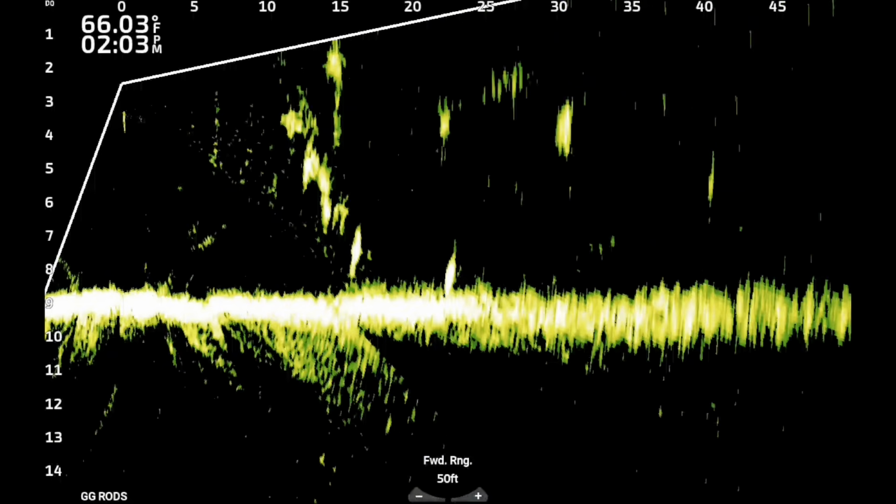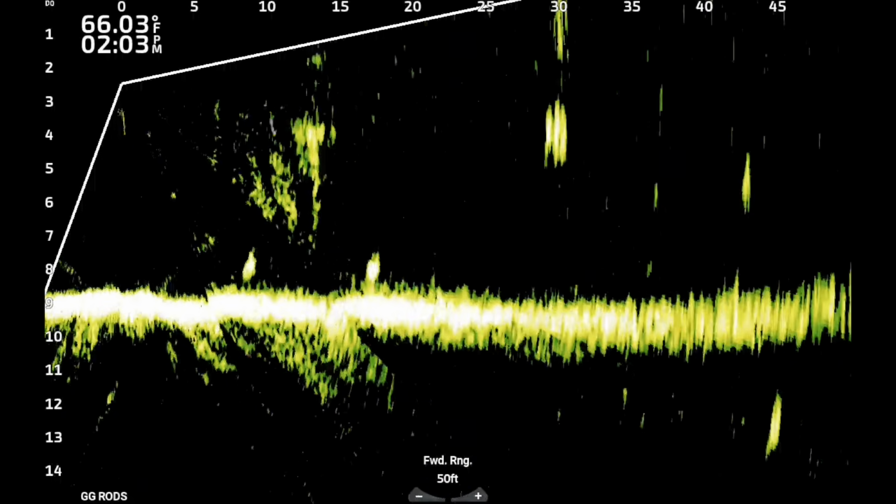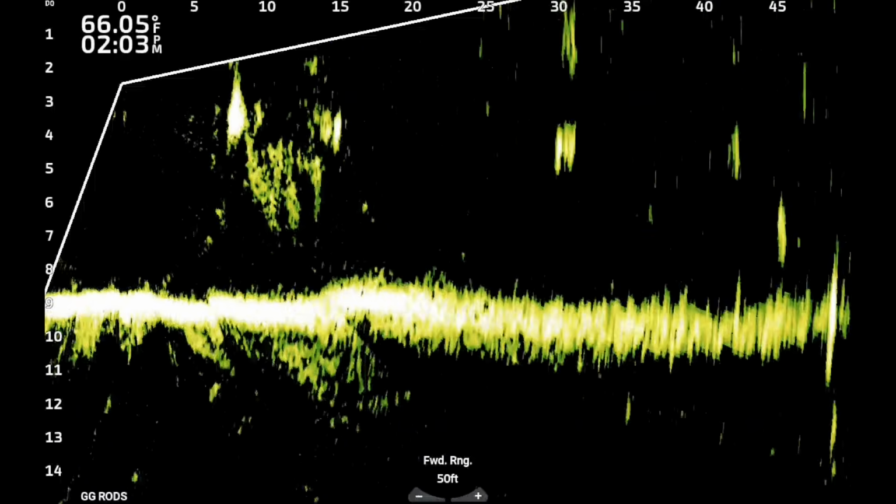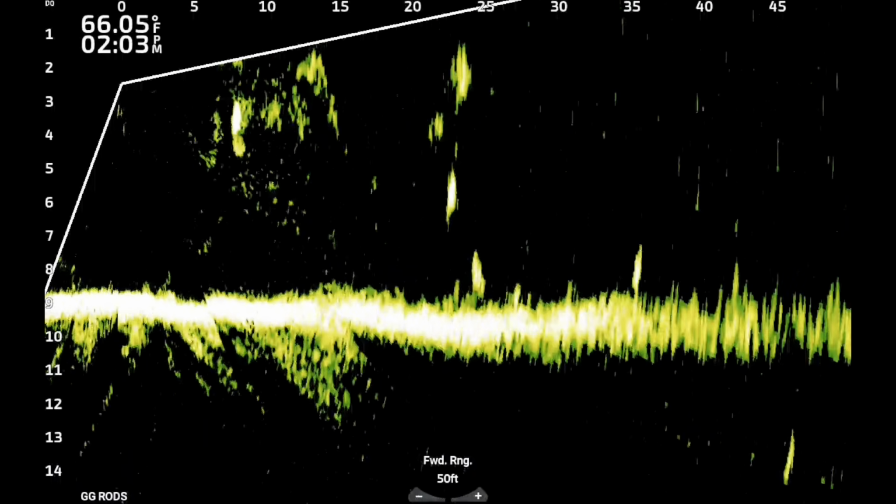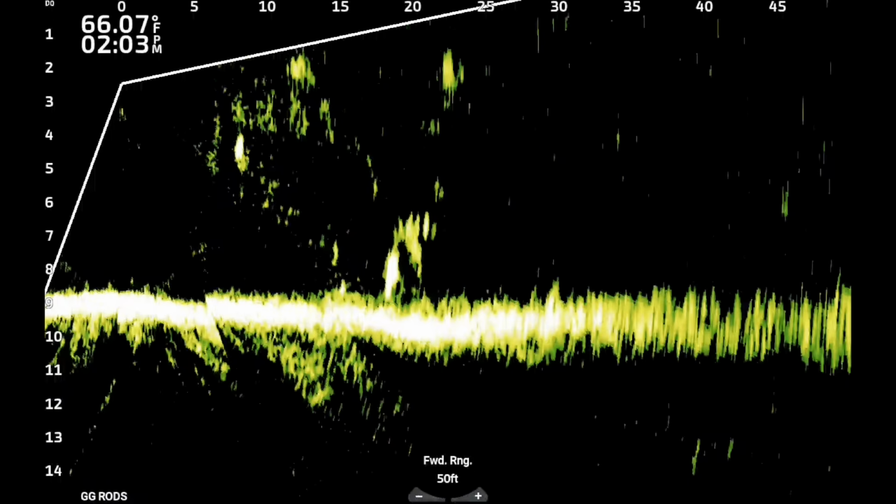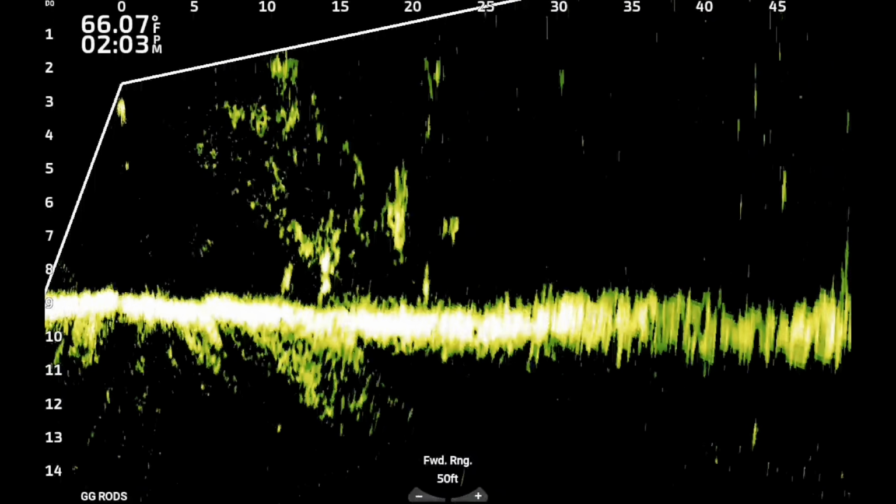Now look at that bottom, real sharp, flat bottom, not a lot of the fuzziness. I'm also just throwing a bait out, kind of jigging it up, letting you see these things. Notice the oxygen bubbles in the water where I'm jigging that bait. That's something that's a little bit different. Now here you go again. I'm just bouncing that chatterbait up off the bottom, trying to show you what it does.